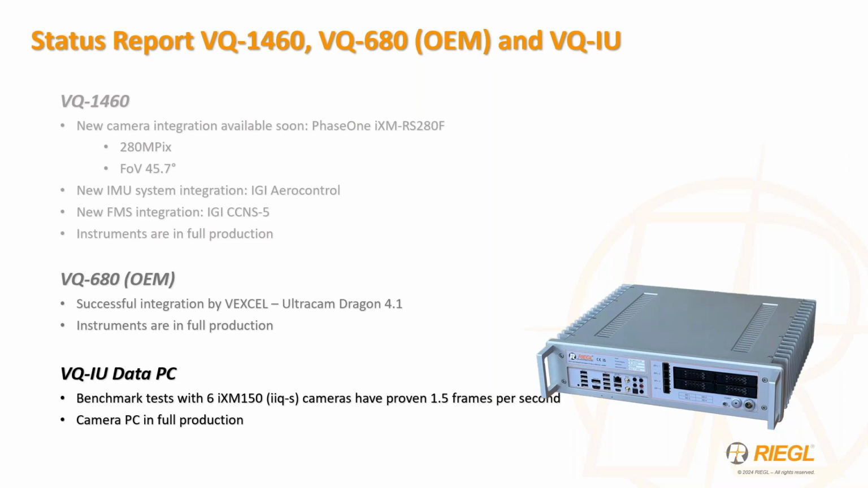Additionally, the new VQ-IU data PC has been demonstrated to be able to simultaneously support up to 6 150 megapixel cameras at a 1.5 frames per second capture rate, in addition to writing LiDAR data on the provided removable U.2 SSD storage cartridges.